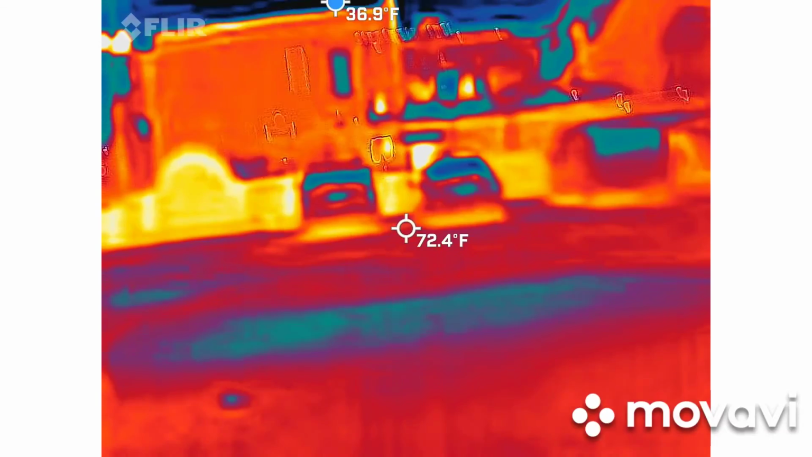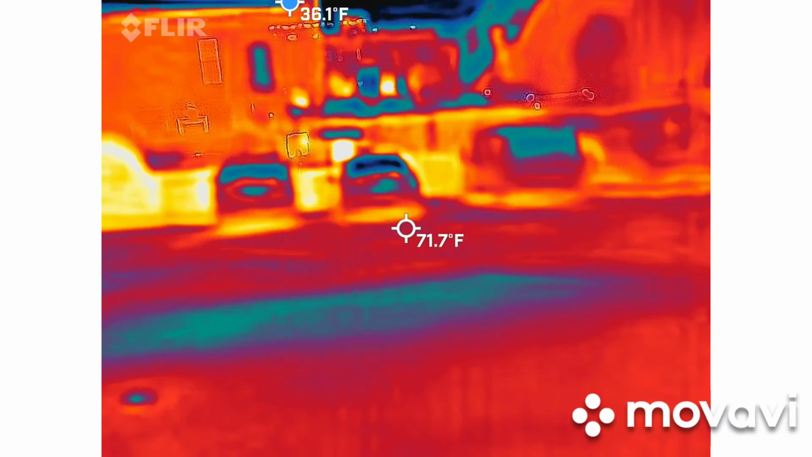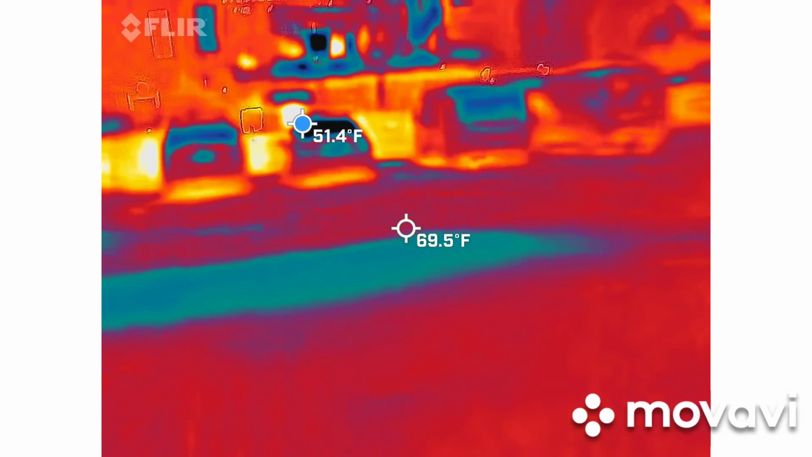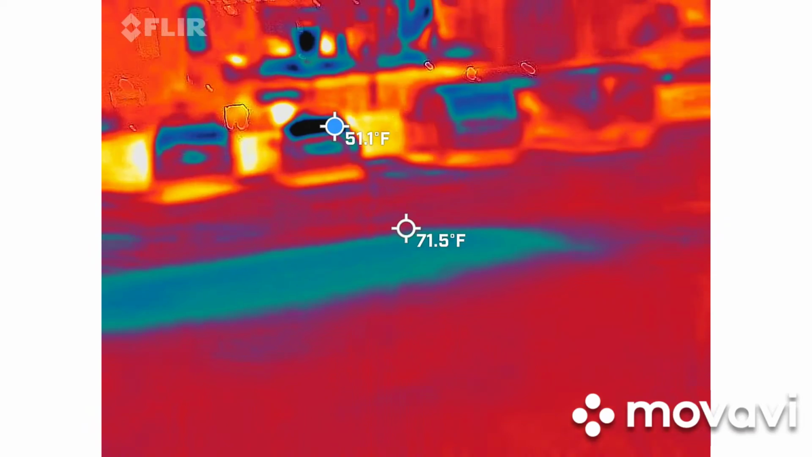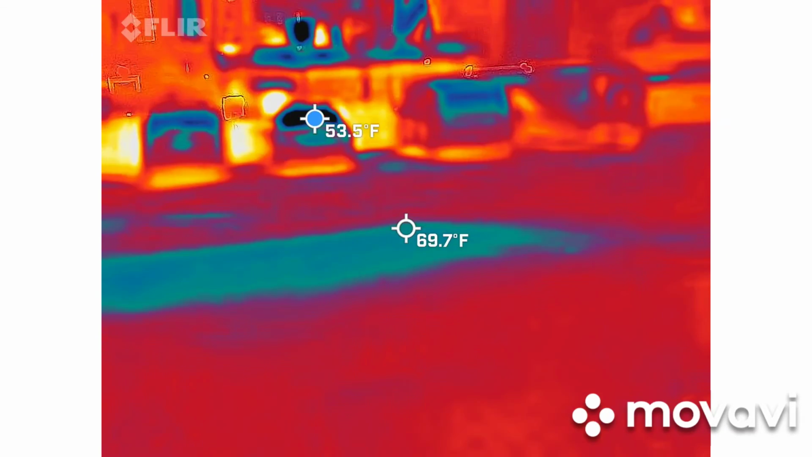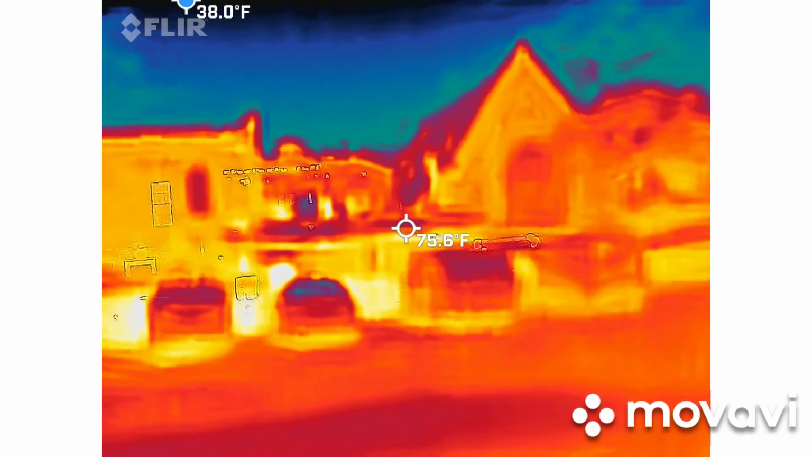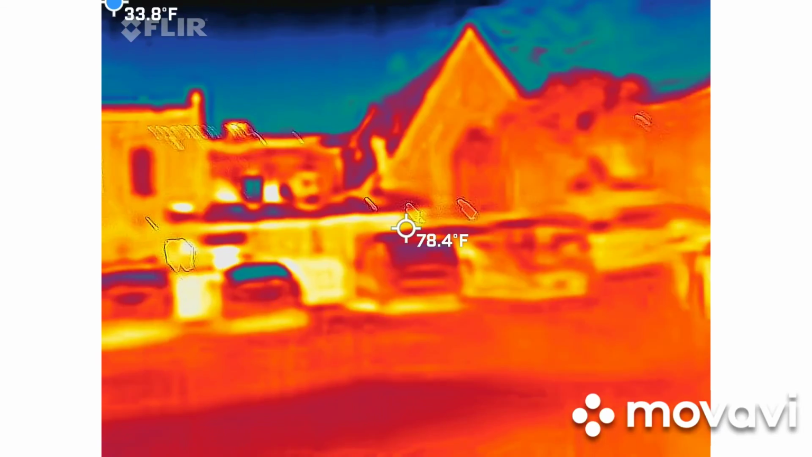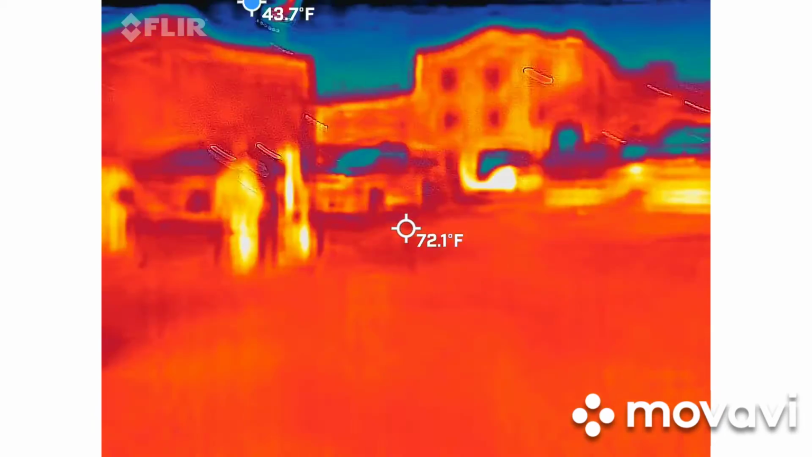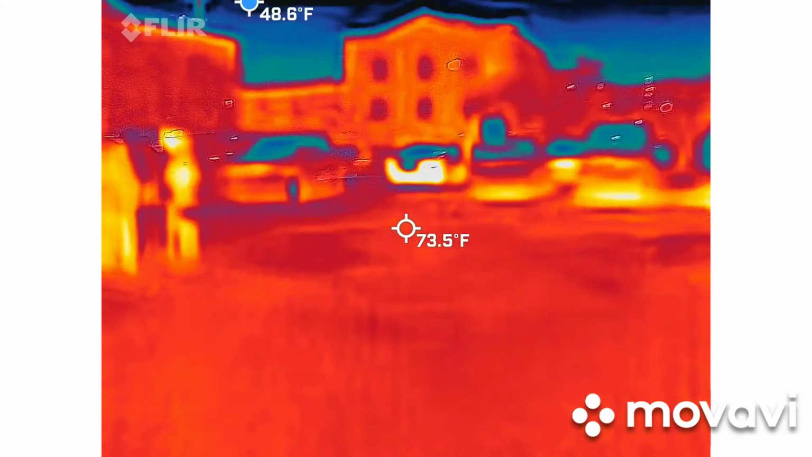Some spirits are happy to have paranormal investigators, or if they want to be left alone. I really want to know how old she was when she died. Maybe she doesn't want to talk about her death.